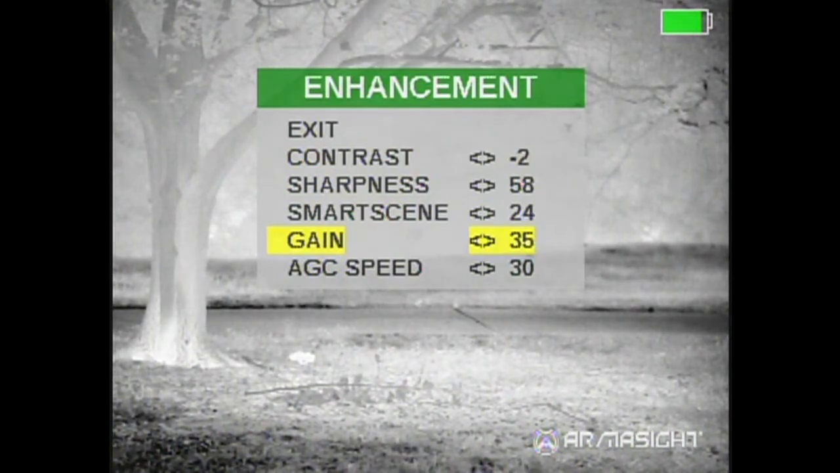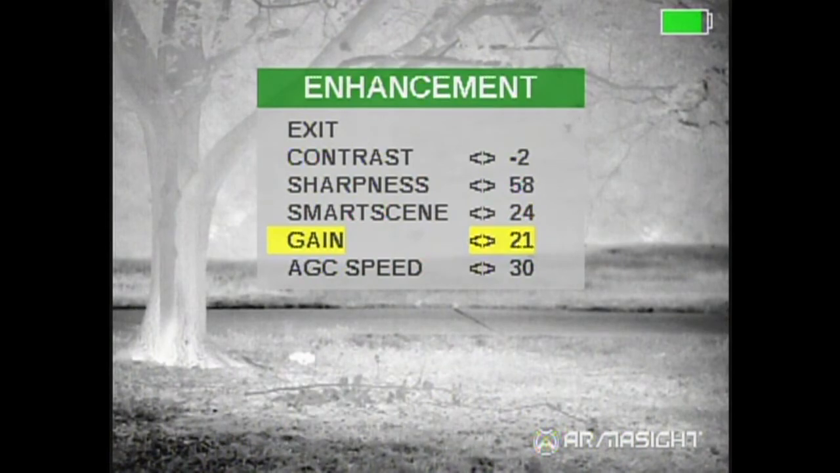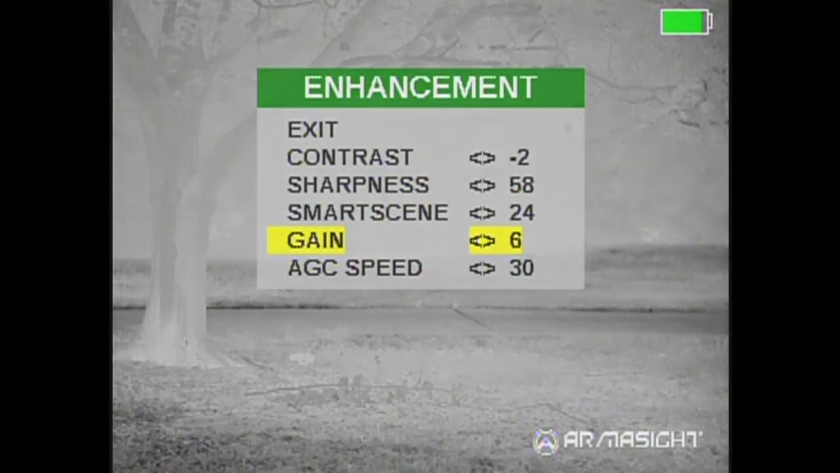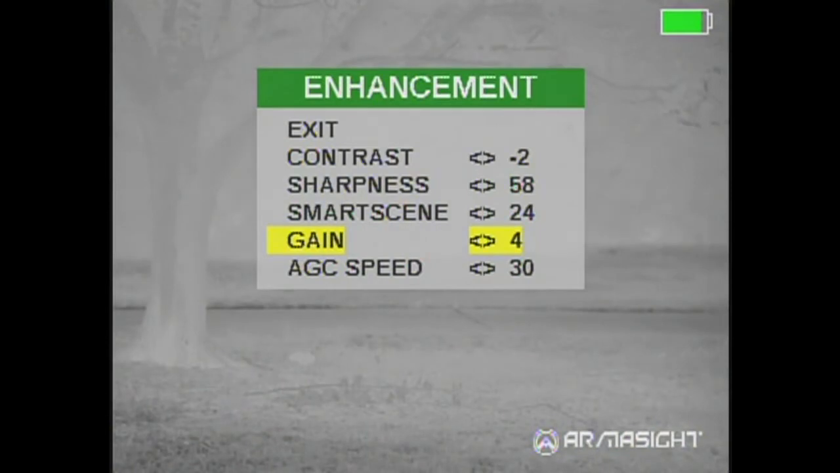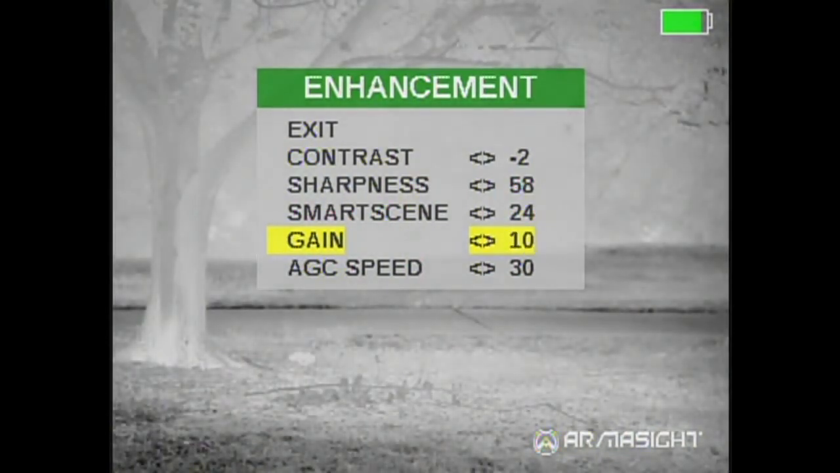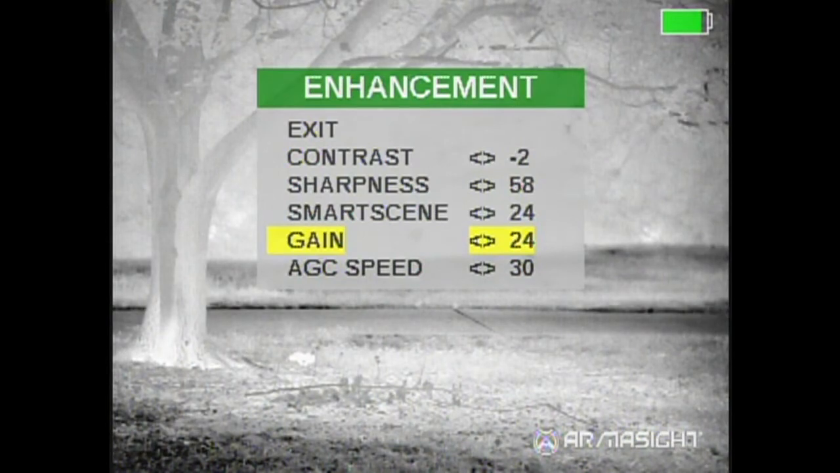Your gain is a new feature in the latest firmwares. You take it all the way down to 0, and you see you basically have nothing with this high humidity. As you come up, you gradually see, I think at about 15 is where things start to look best. Pretty much over 15, there's not really that much noticeable difference.